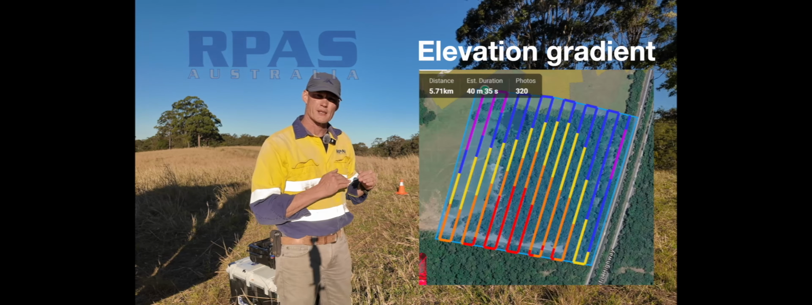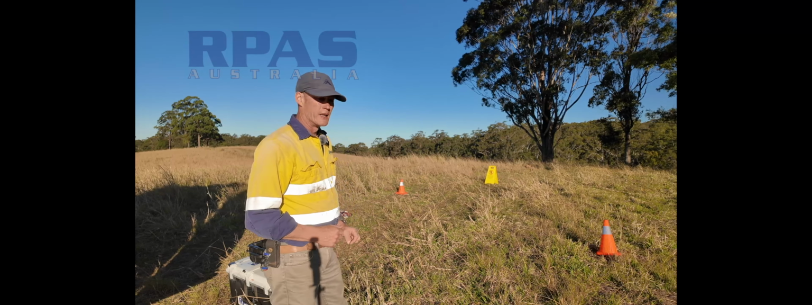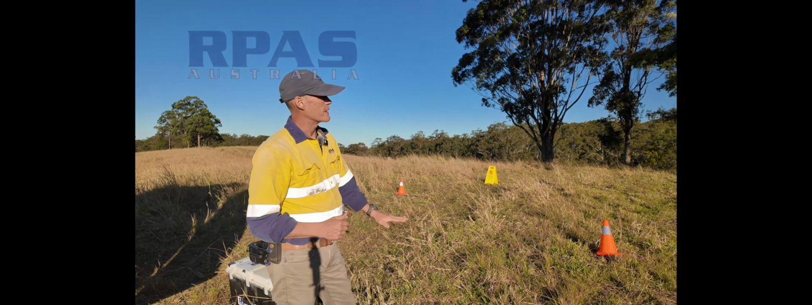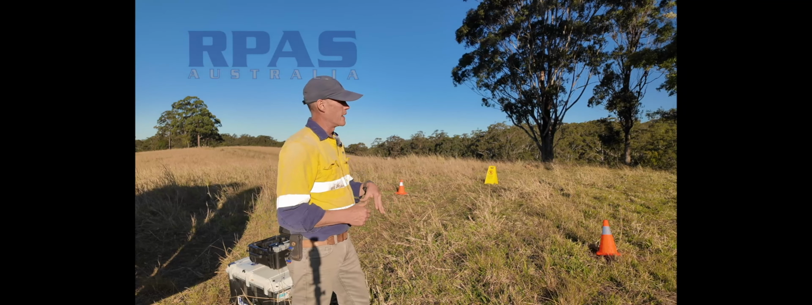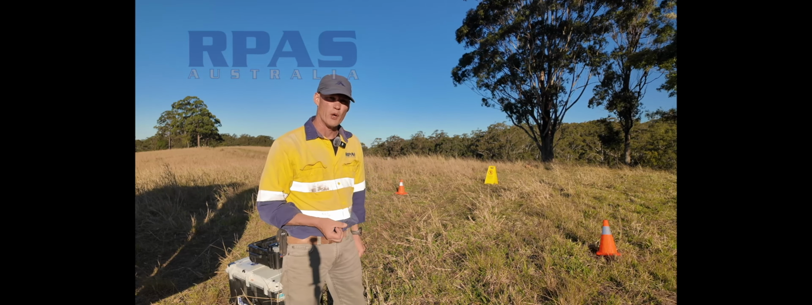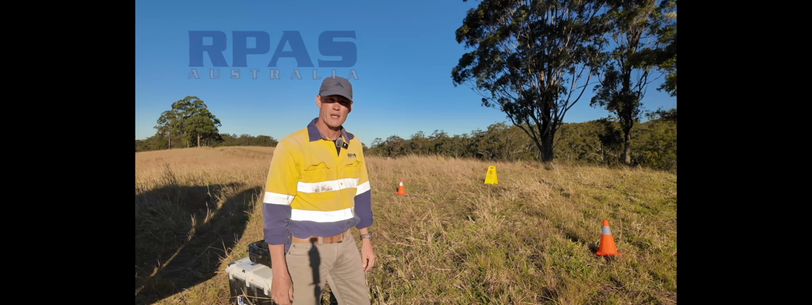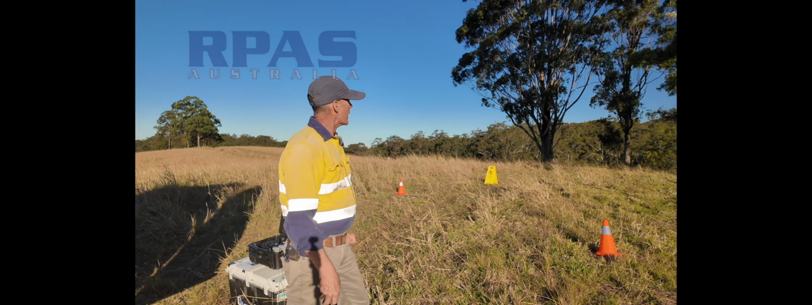That'll make it a safer flight tonight or in the wee hours of the morning when the ambient temperature has dropped and the body heat of the wildlife will pop, and hopefully we'll be able to see if there's any koalas in there.